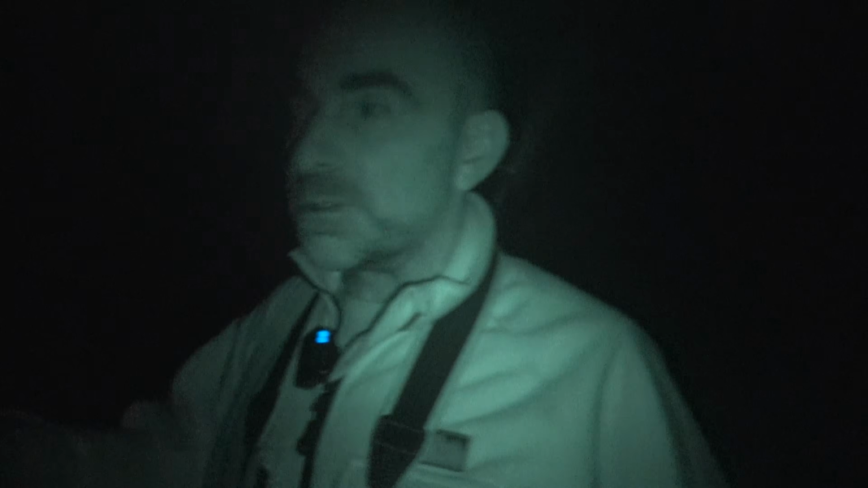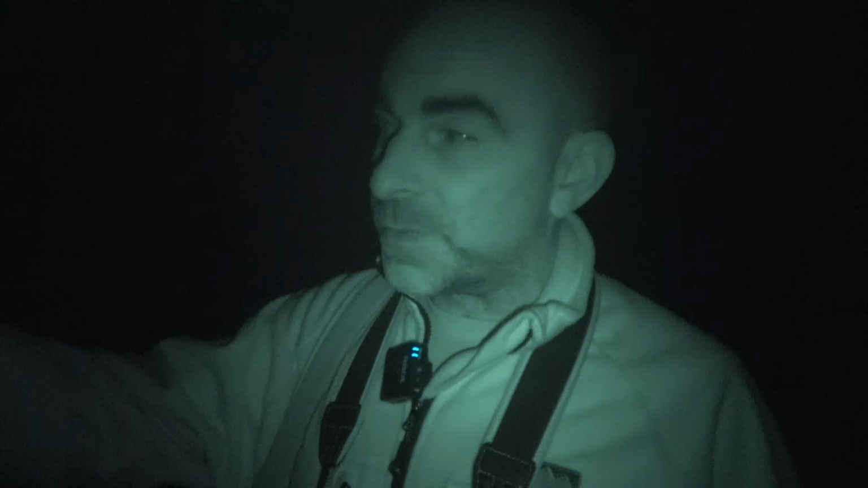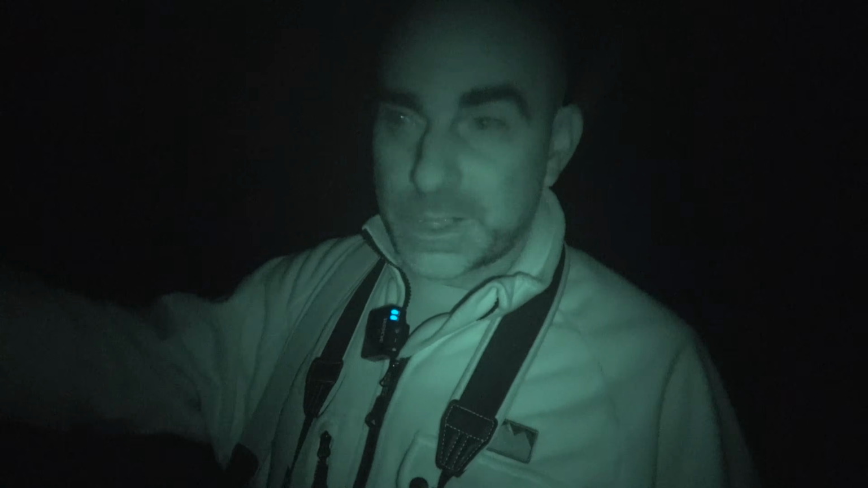Well, this field's usually quite good for foxes, so I think what we'll do is we'll just stand over by the trees here and have a little squeak. The idea we're going to stand over by the trees is purely because if you're up against that, it makes it harder for them to see you because there's no silhouette, whereas if you're in the middle of the field you stand out a lot more. So we're going to tuck ourselves up against the cover and just have a little squeak and just see if anything comes in.